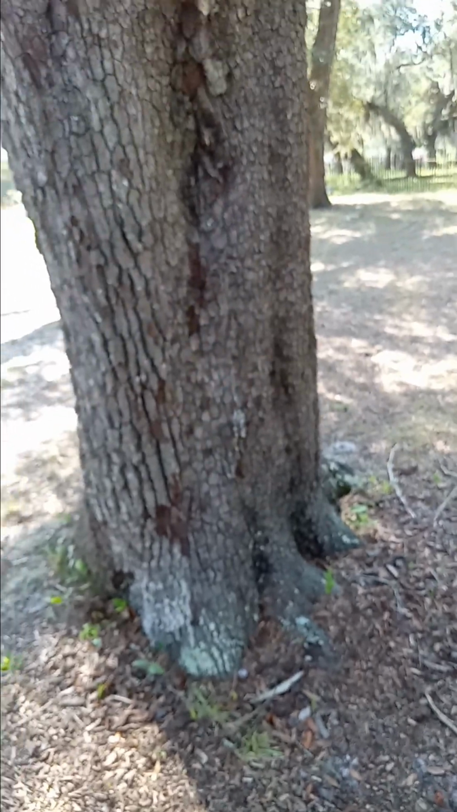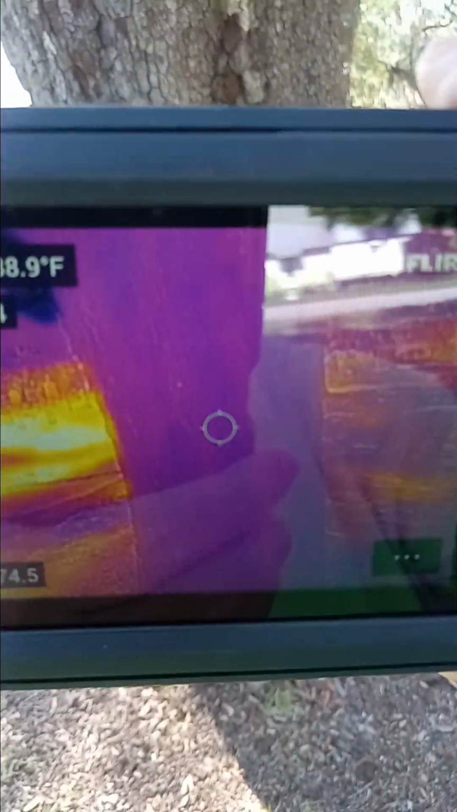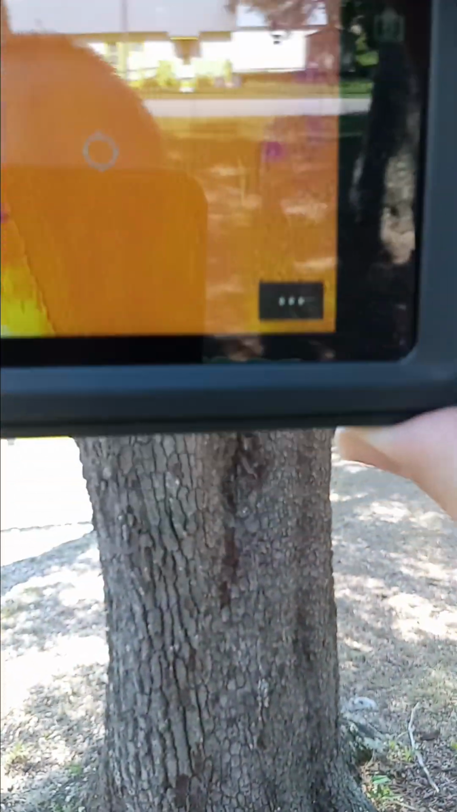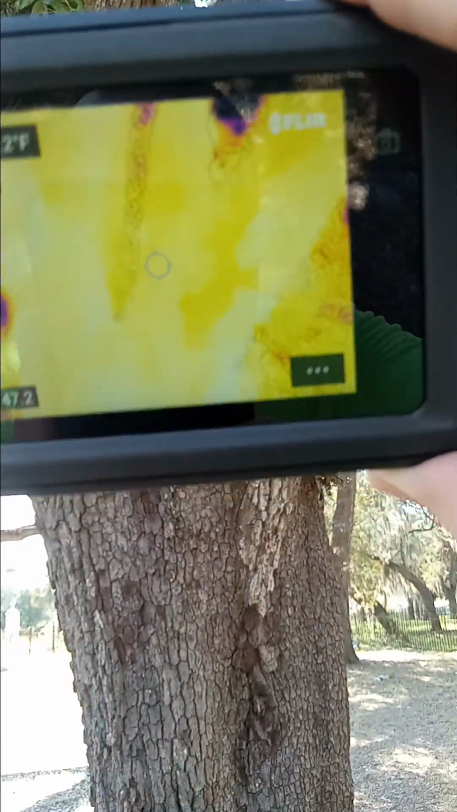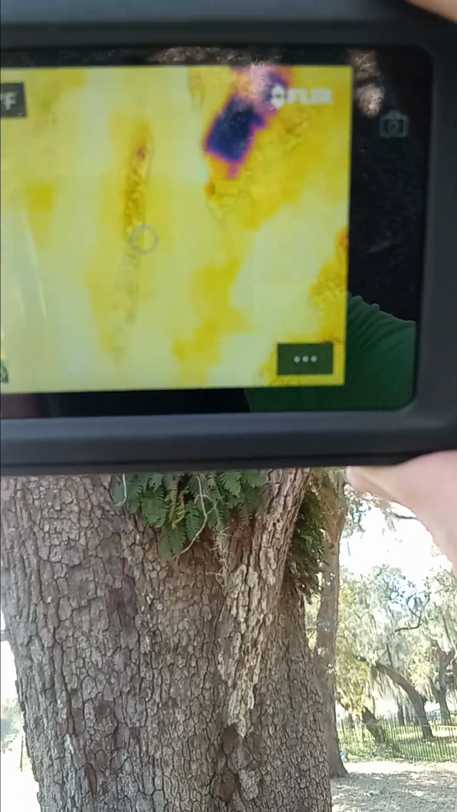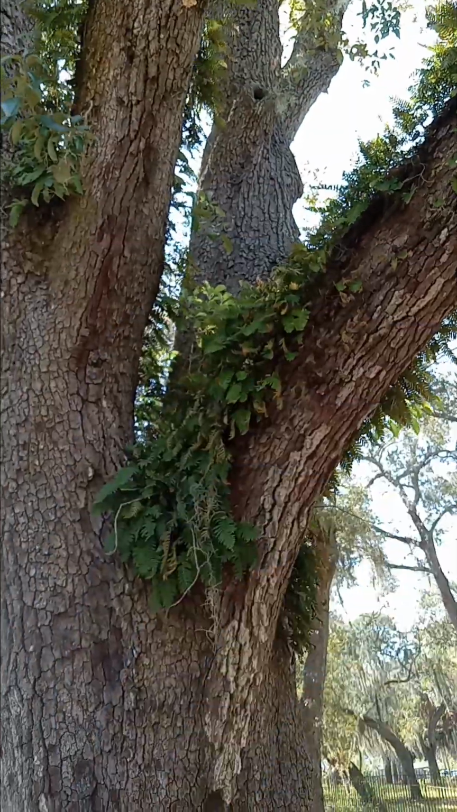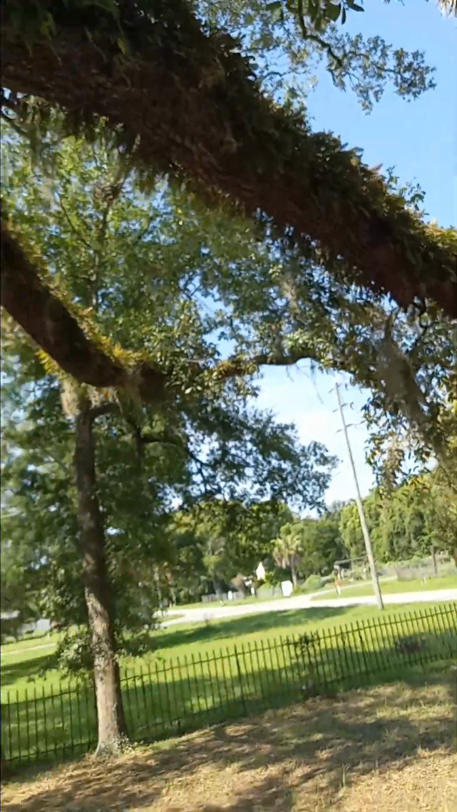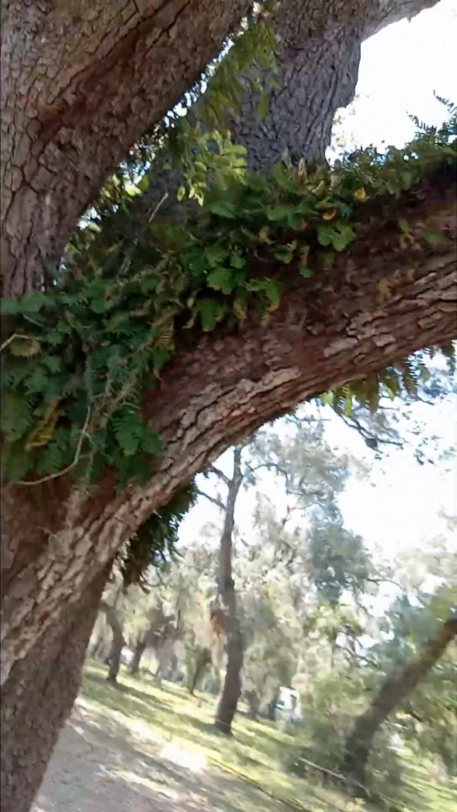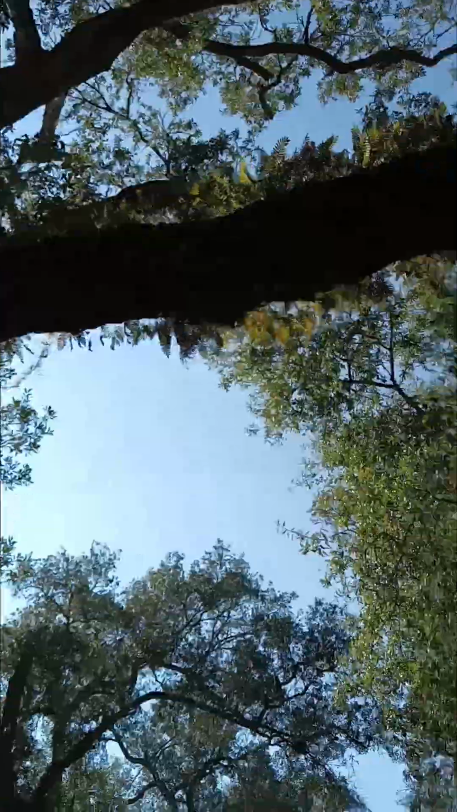Everything is yellowing out on me. Well, let me start back at purple and work my way up. That's the north side of the tree is purple. This is not the tree that I was referring to that had vertical hanging branches, even though this tree does too. Now, you see the purple? That sky right above my finger. Now, this tree also does have large vertical branches. There's two here. It kind of splits here. You have a split from here to here. There's one branch that goes out here.